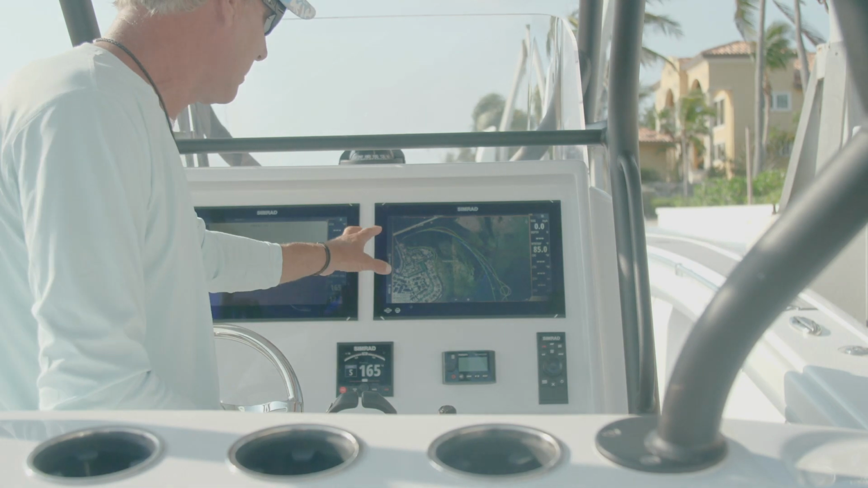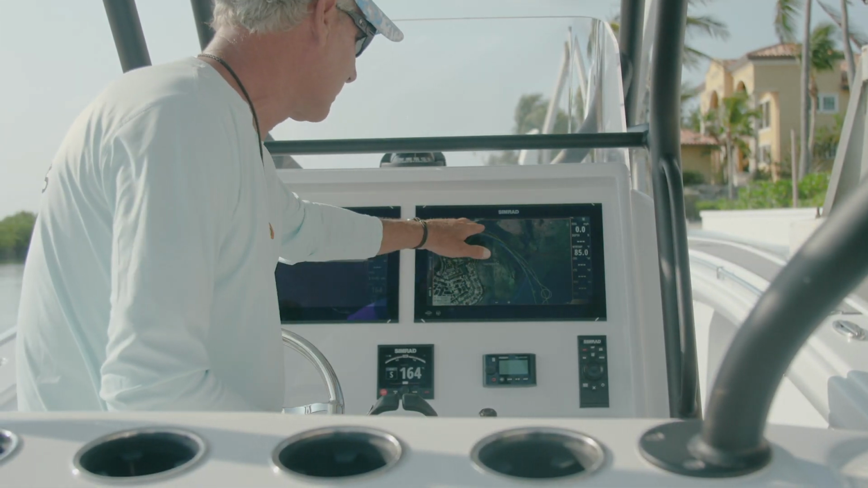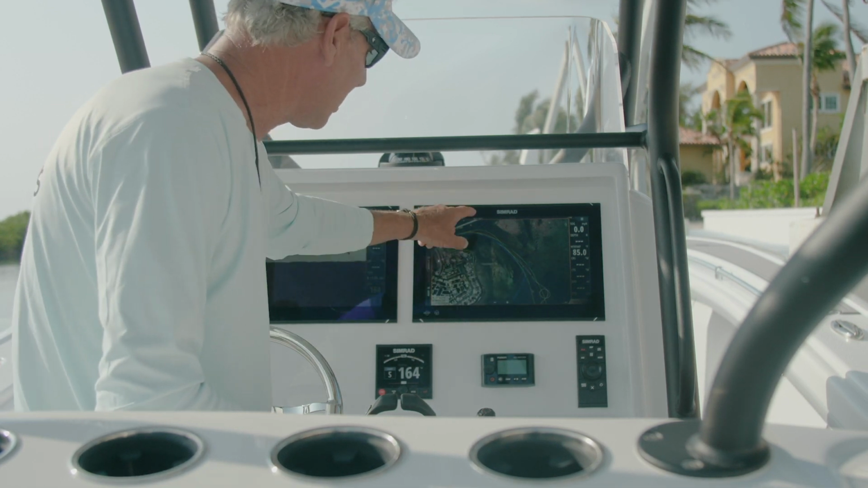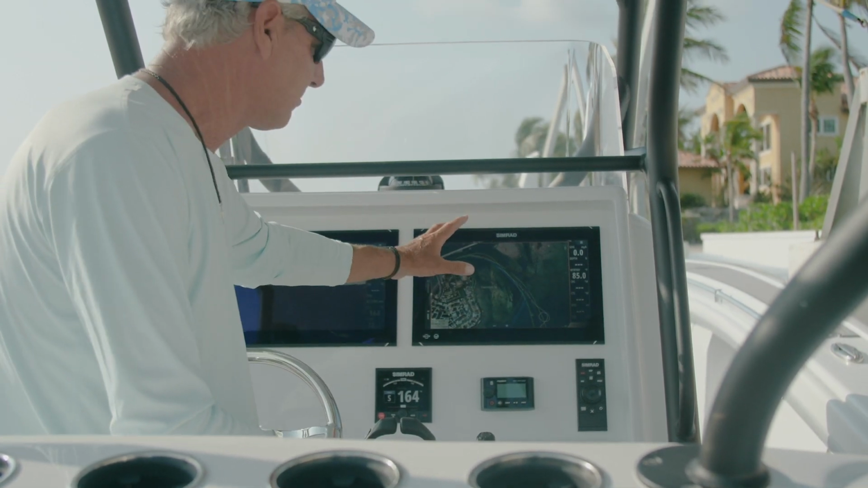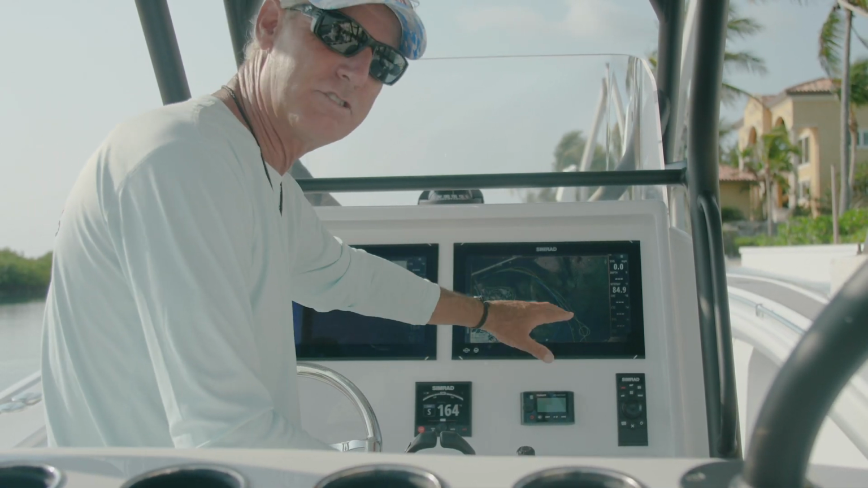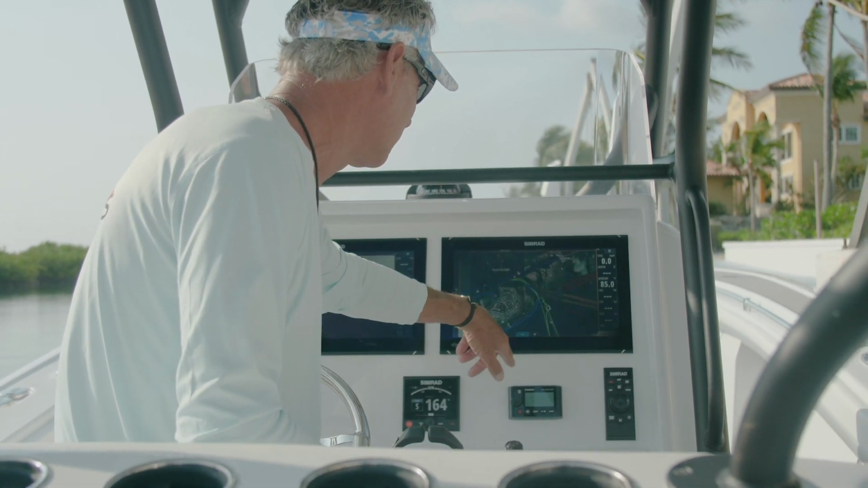Now that we've got Duck Key all navigated, you see my path in and out. This is not a navigable channel, but it's local knowledge. I've got my tracks coming and going. That's what tracking's for. If you know how to come and go, when it gets dark, you can follow your track in and out. Now I want to go fishing, so I'm going to zoom out a little bit,